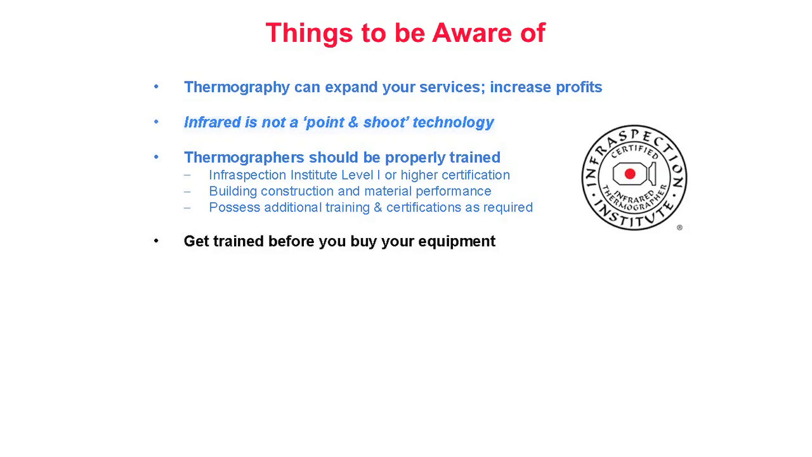In order to avoid a costly mistake and to properly select infrared equipment, we recommend that potential thermographers get trained before buying any infrared equipment. Beware of purchasing a camera that comes with free training. Such training is often biased toward a single brand or offered after imager purchase when it is too late to consider other options.